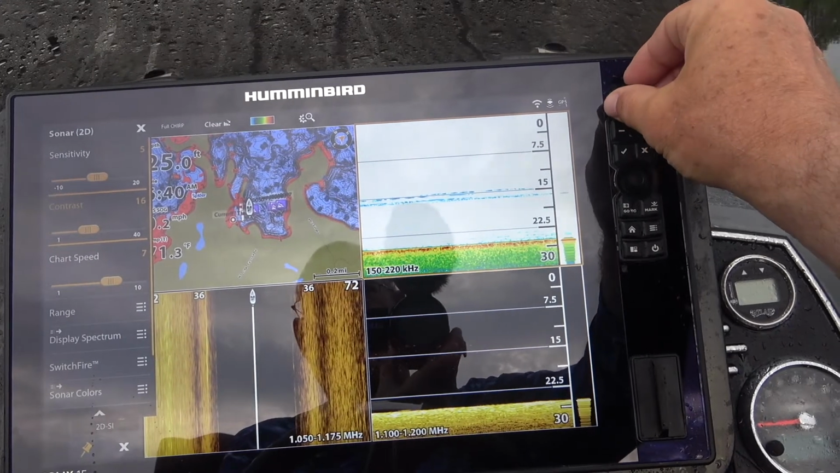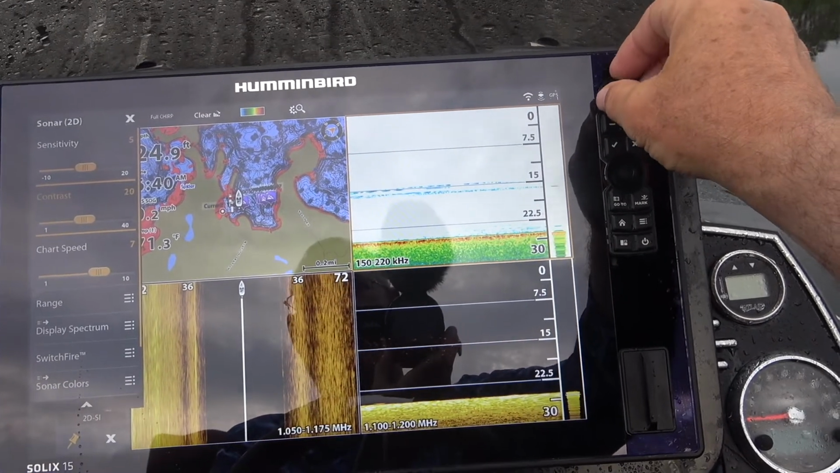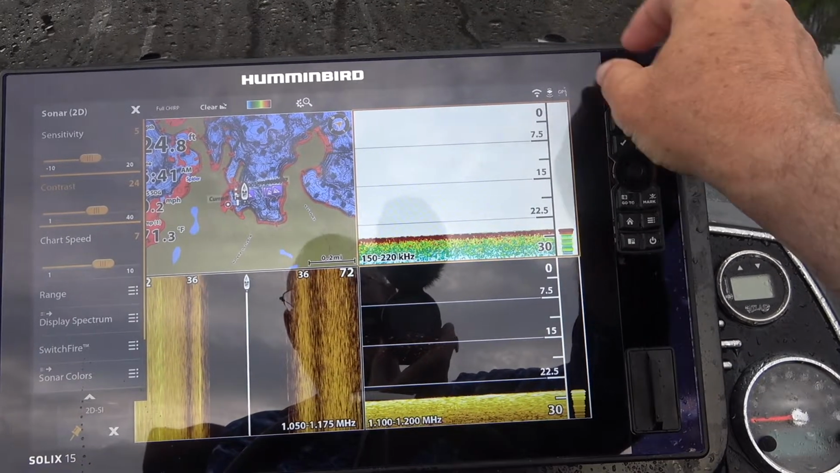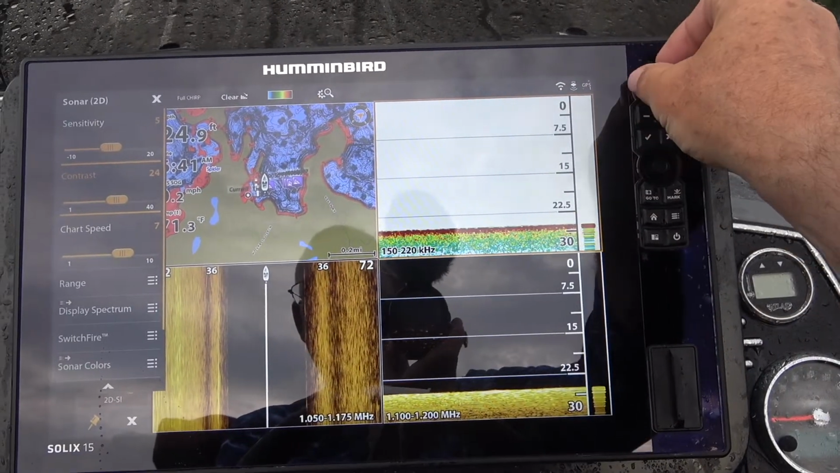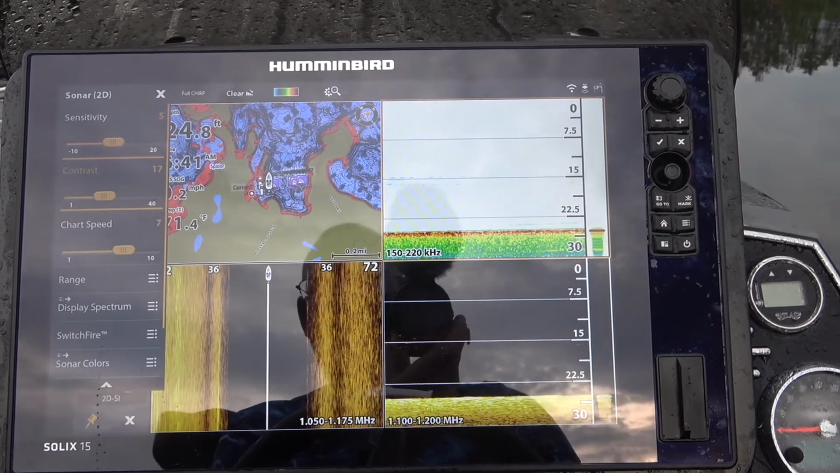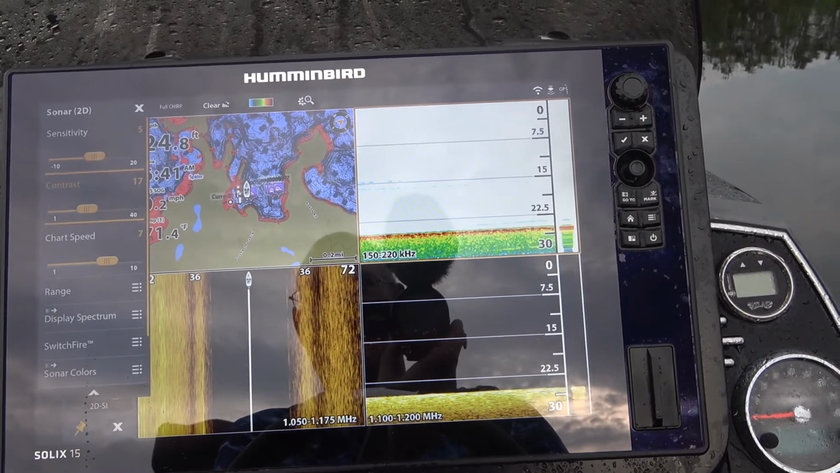Contrast, I dial it up, and there seems to be a delay on the Solix. When I dial that up, you can see it took a while to catch up. So let me dial it back to 17 and let it catch up.